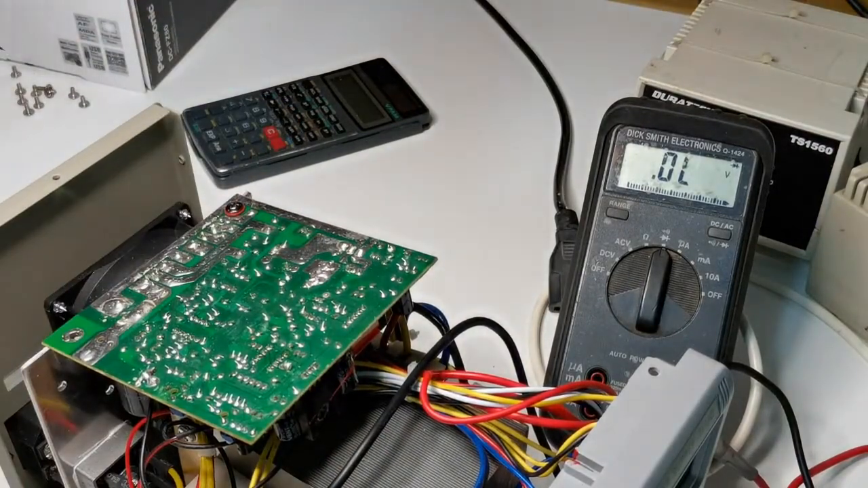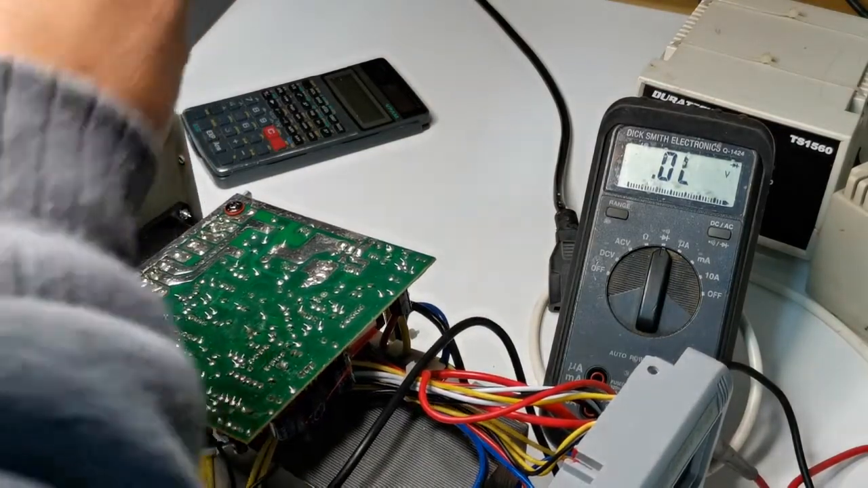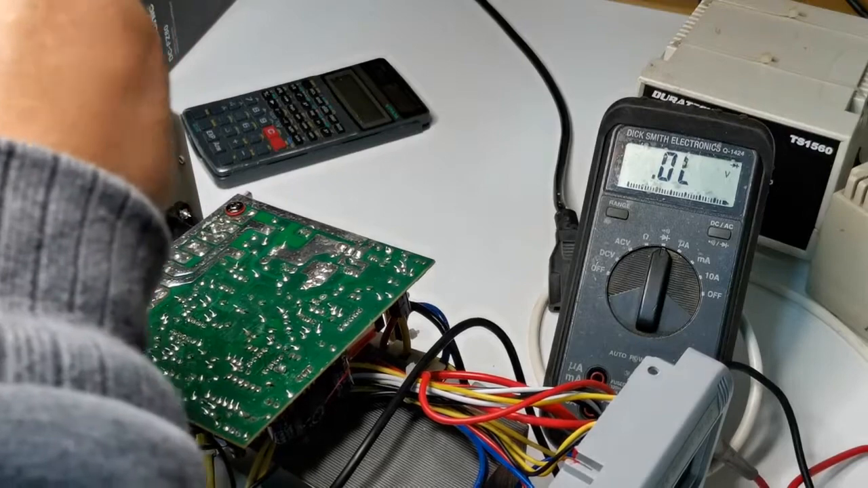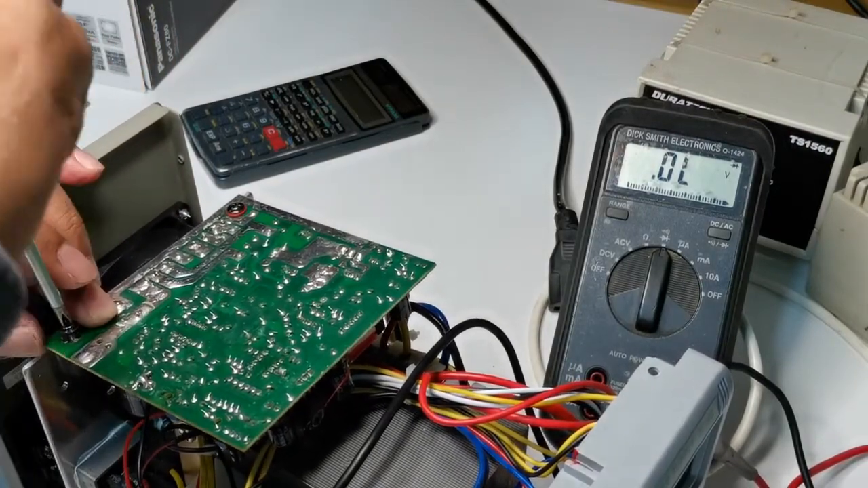The only way to find it out is to calculate the resistance and estimate the current supply to the op amps.